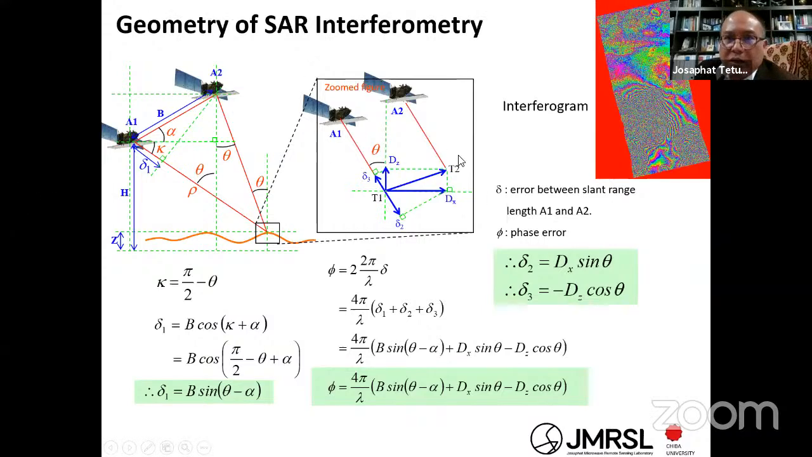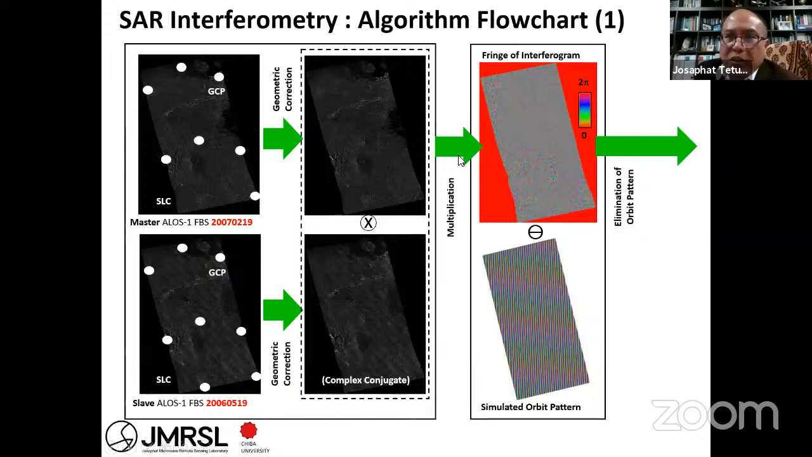Okay, how to process using the synthetic aperture data? For example, I use a master and a slave. The master is February 19, 2007, and the slave is May 19, 2006. It is the area of Lapindo and Sidoarjo, in Java island.